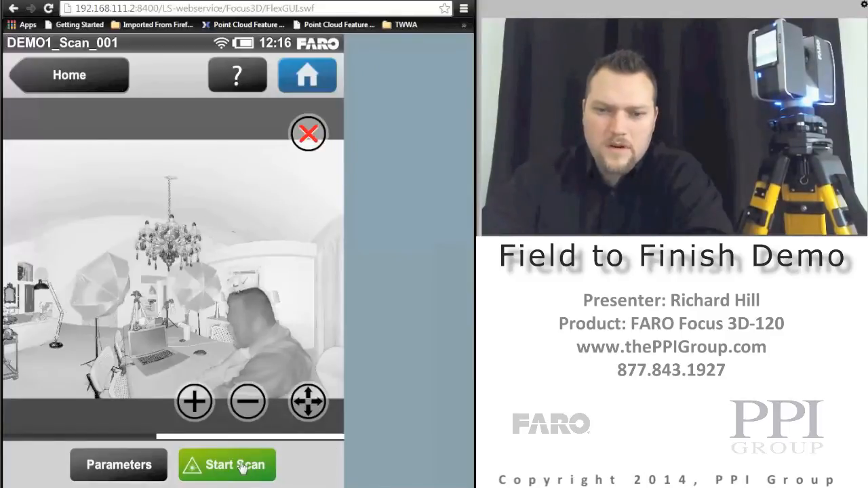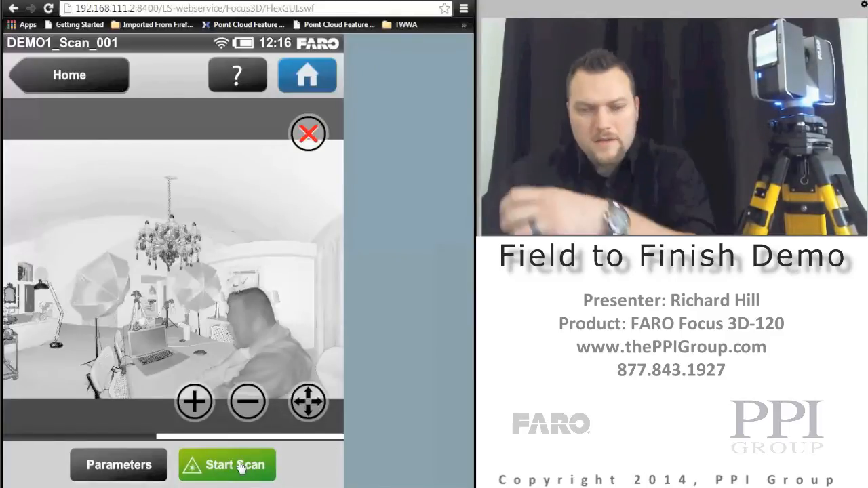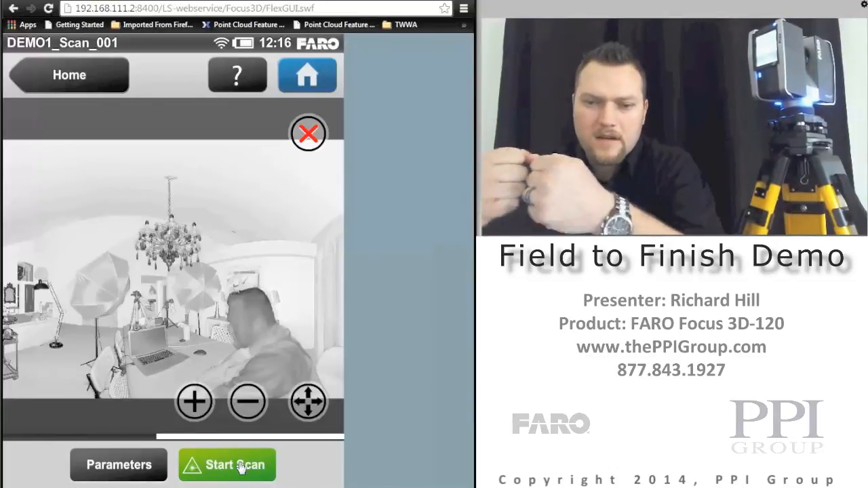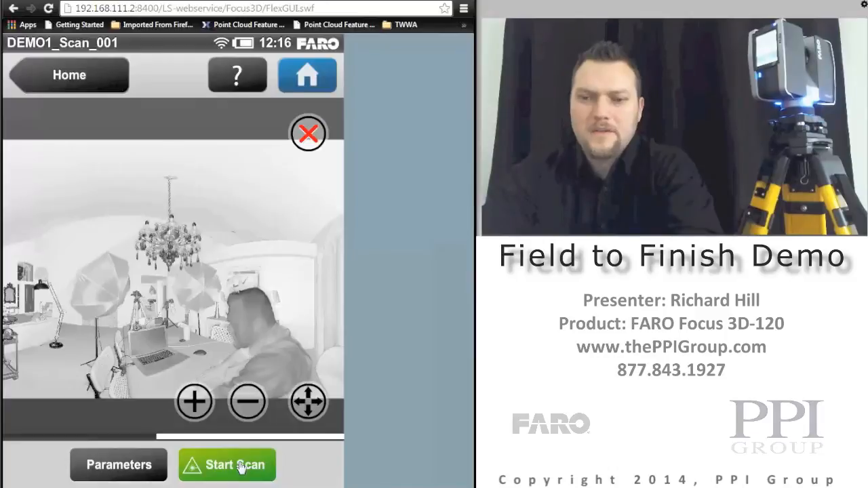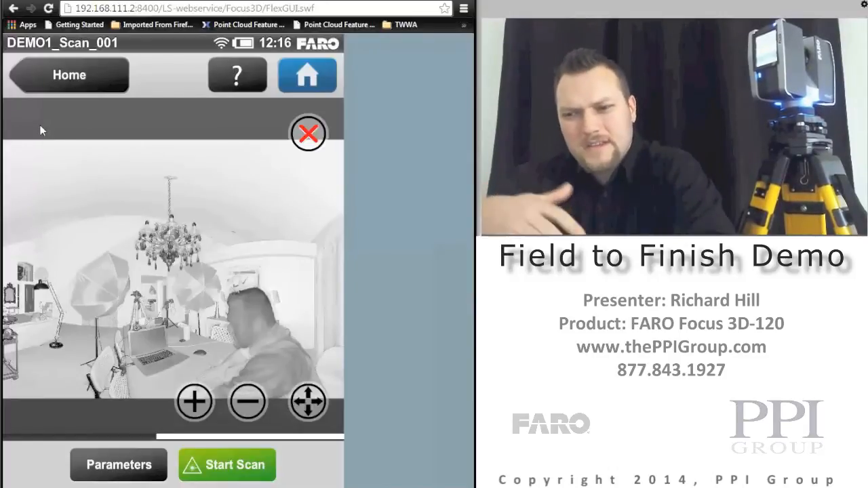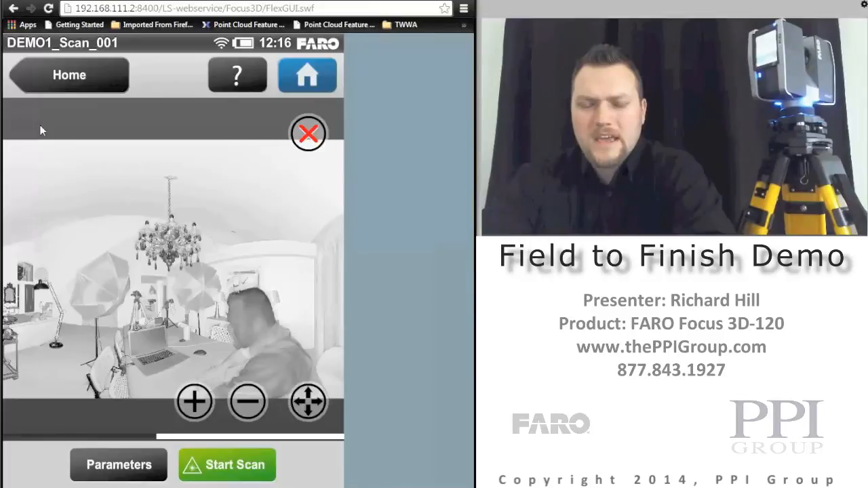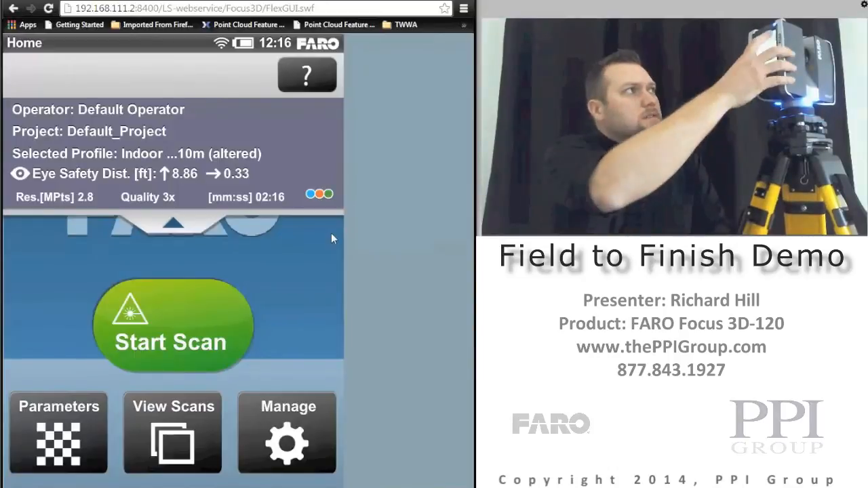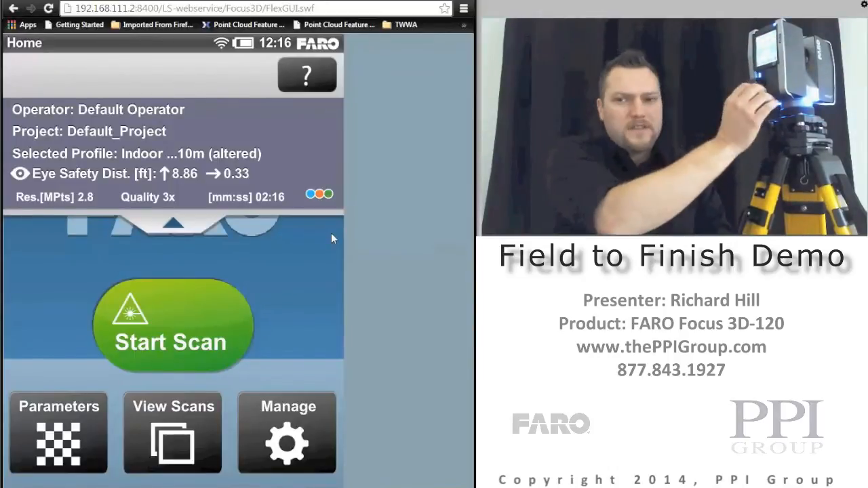So you can either delete this one or start another, like literally pick up your scanner, walk to the next one. You don't have to power it down like other scanners. Pick it up, set it down, and hit the green button to start scan again. And the cool thing is you'll actually get a level bubble up here that once you're outside of that 5 degrees, it'll highlight that bubble and say that you're outside of level. So that's very powerful.